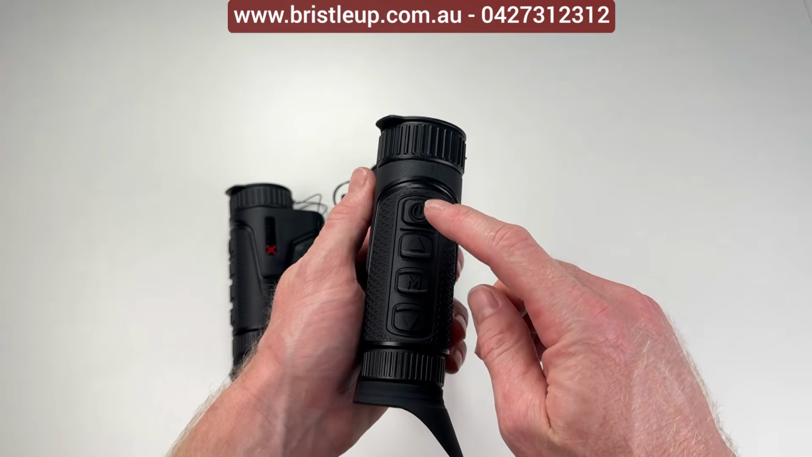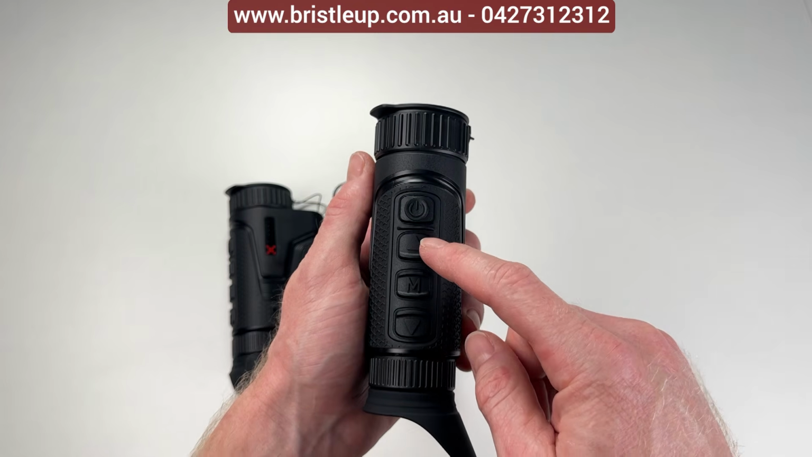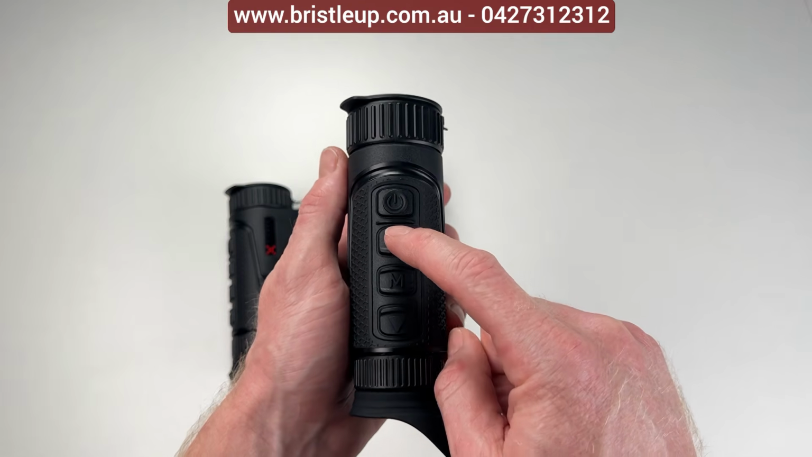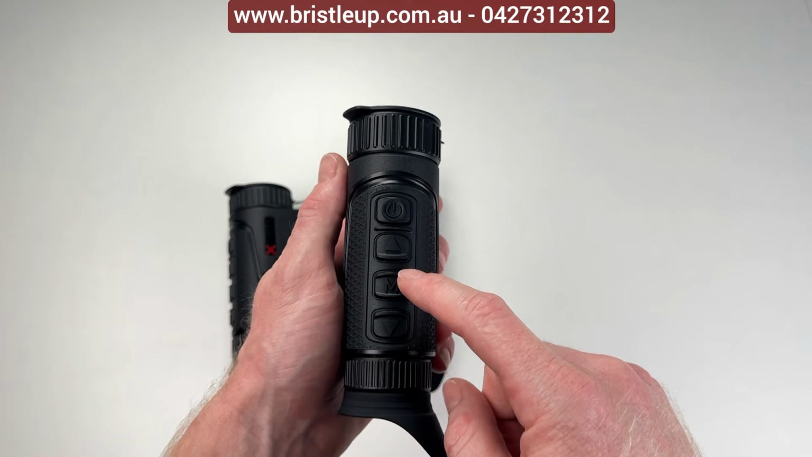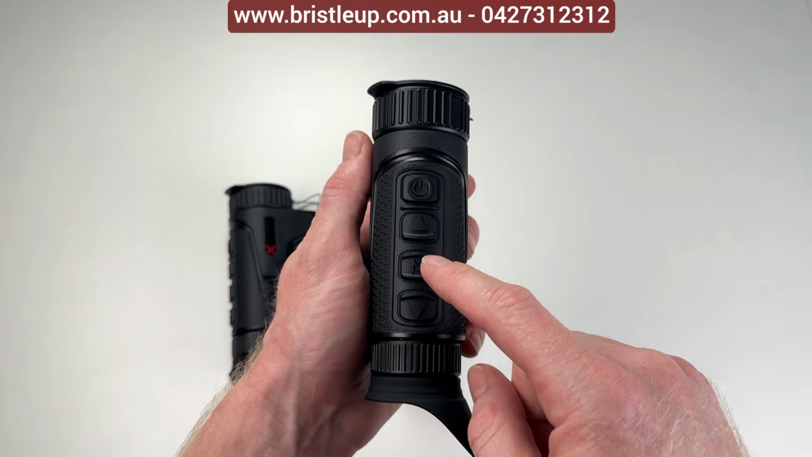So we've got our power button: long press to turn it off, long press to turn it on. Then we have our up arrow or our rangefinder button. If you long press it, it will start the range finding, or a single press will cycle through the zoom levels.